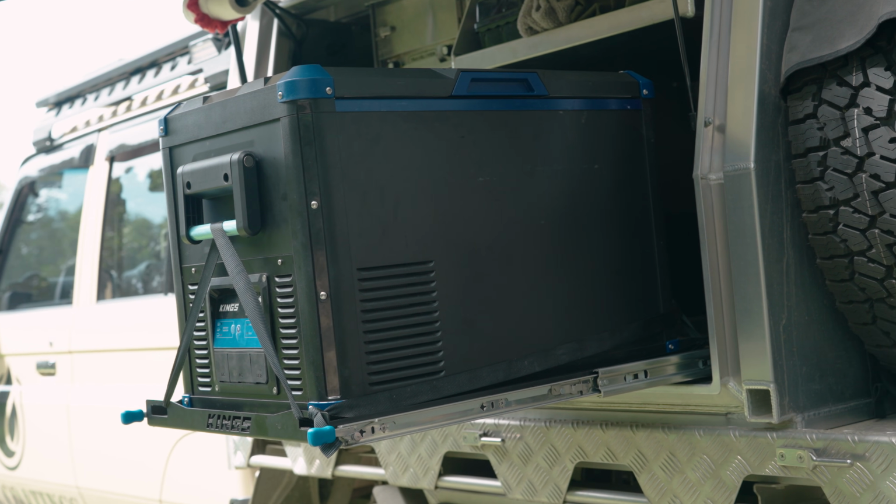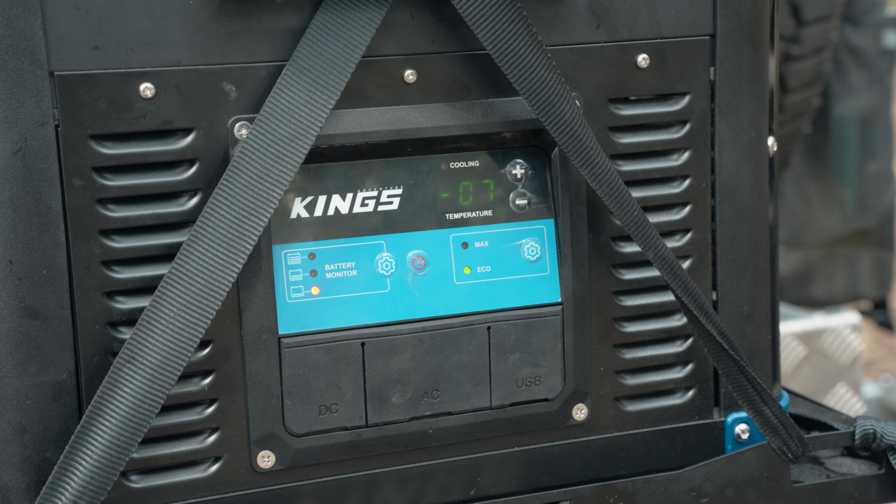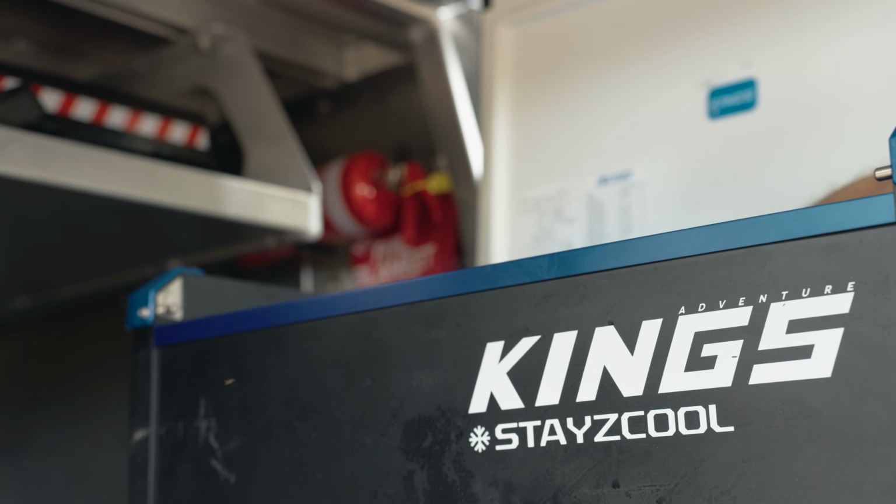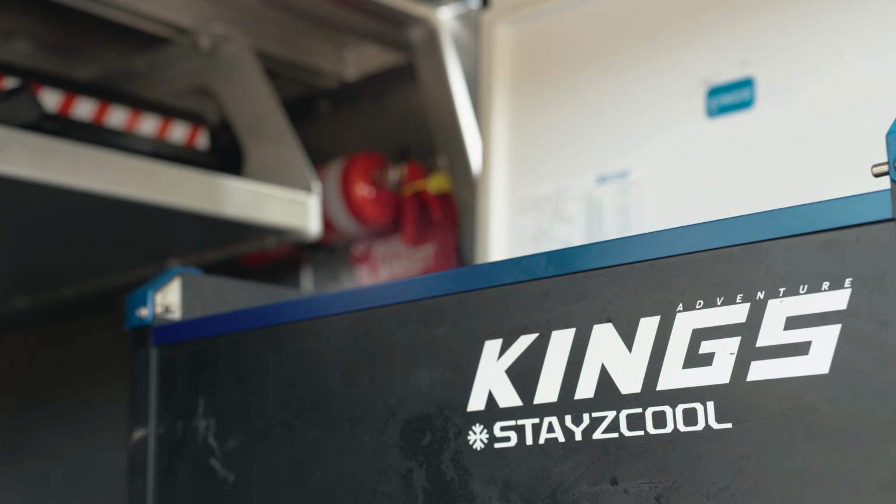So which fridge is right for you? If you want rapid cooling, maximum usable space, and slightly better power consumption, go with the chest fridge. It is a great value option, so you can use it at home on AC power if you need an additional fridge or freezer, or you can easily move it between your car, your camper, your house, your mate's car with minimal effort. You can also run it as a dedicated freezer or set it to freezing cold temperatures on hot days where you know you're going to be opening and closing that lid to keep your food super cold.